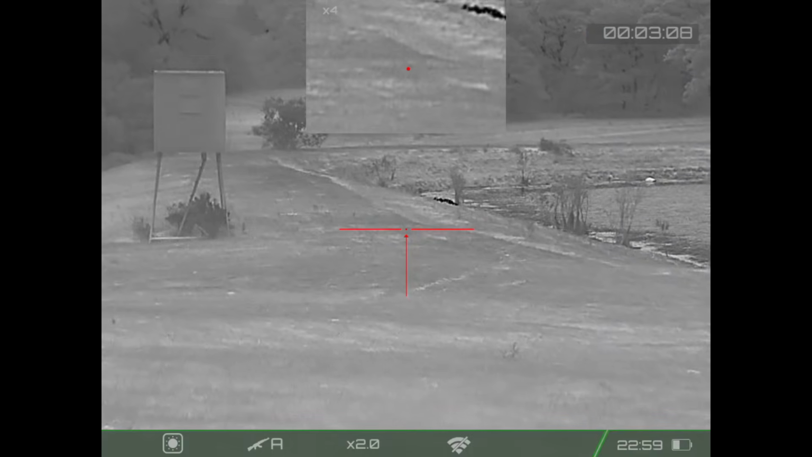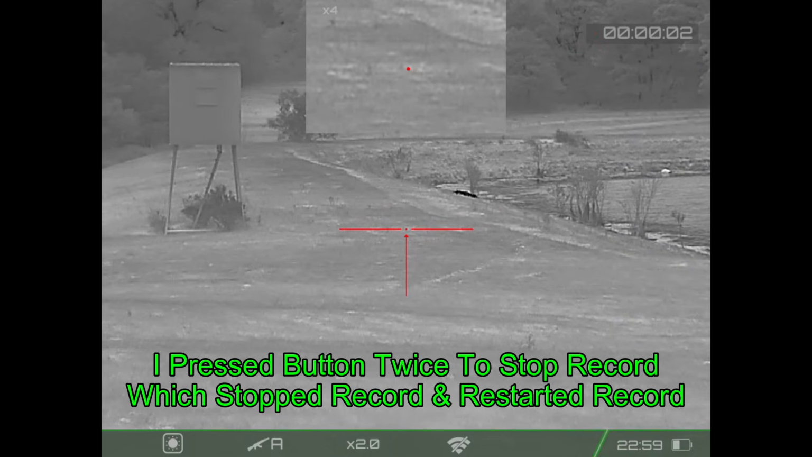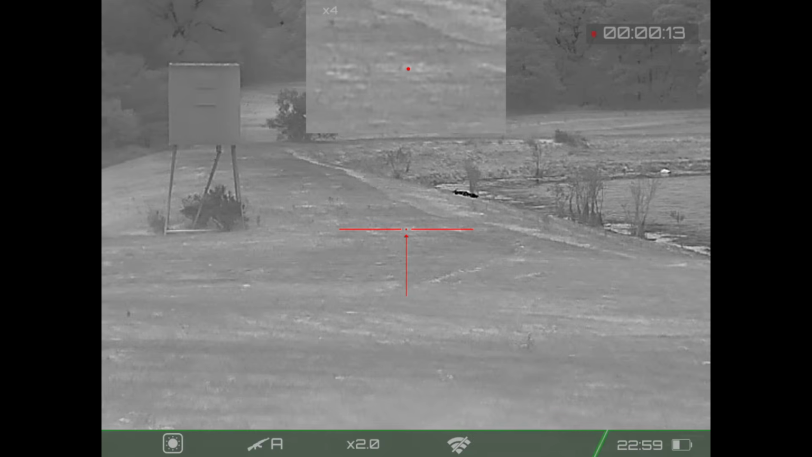So I go to turn off the record button, and I actually press it twice. And at this point, I'm on my phone getting weather information and distance information, and I've left the scope recording, and I don't know it. And watch the hog.